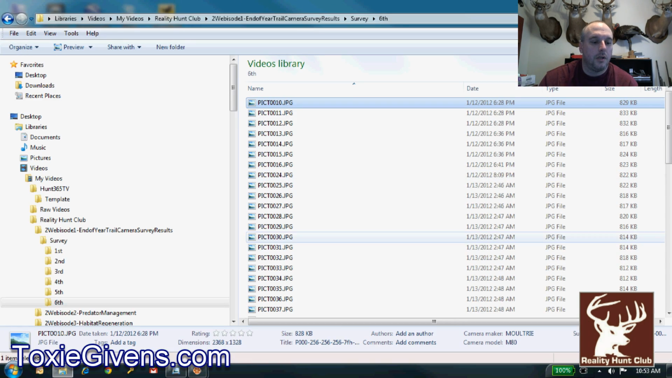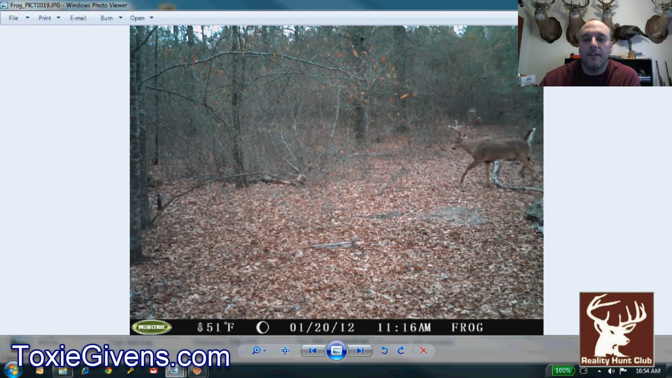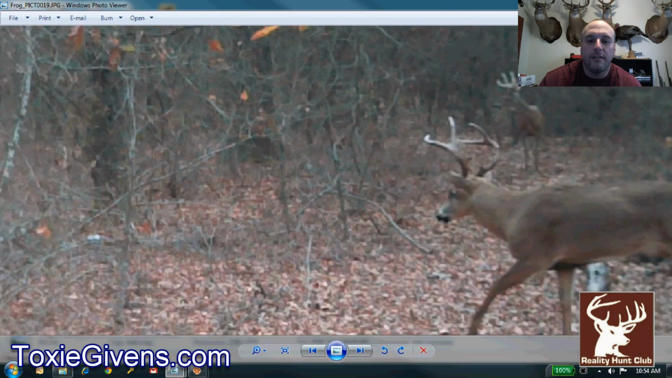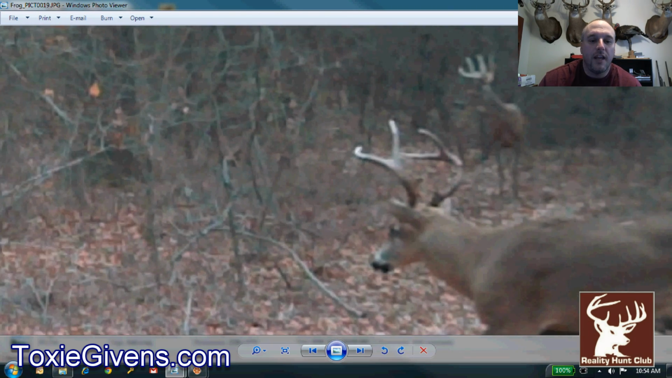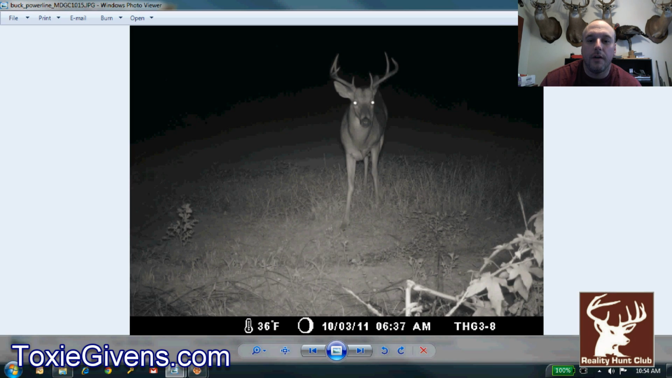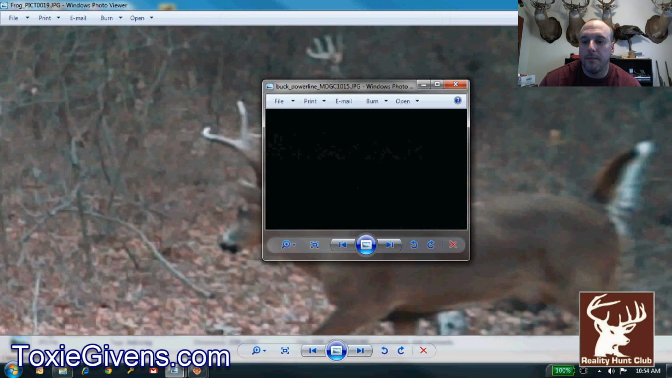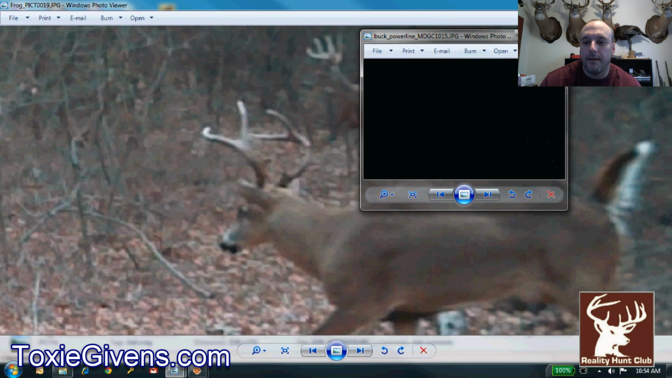Now, Frog is our next door neighbor, and he has a couple cameras out, and this is right across the property line. And these are 2 nice 3.5-year-old bucks. Look at this 8-point here, and I think it's the same one as this one that we got pictures of back in December.